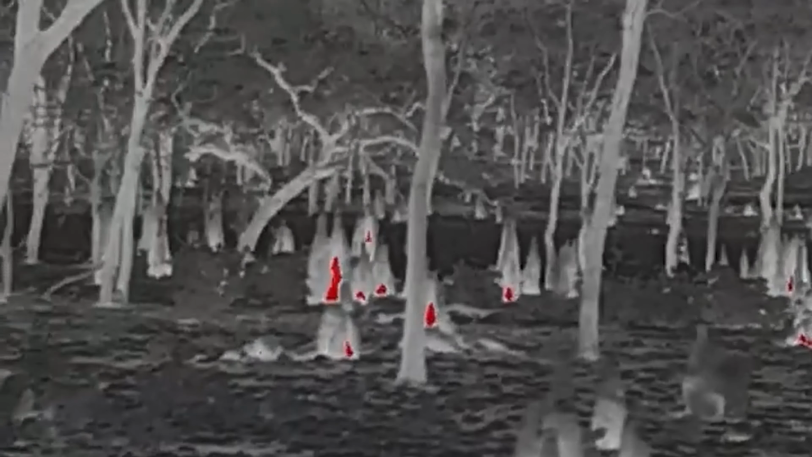My next wildlife encounter for the evening was this pair of buffaloes. I'm pretty sure they're young buffalo bulls. I could be wrong. They knew something was not right. They knew something was out there in the darkness, but they stayed pretty relaxed, just chilling under a tree, not really doing much except just standing and watching and listening.